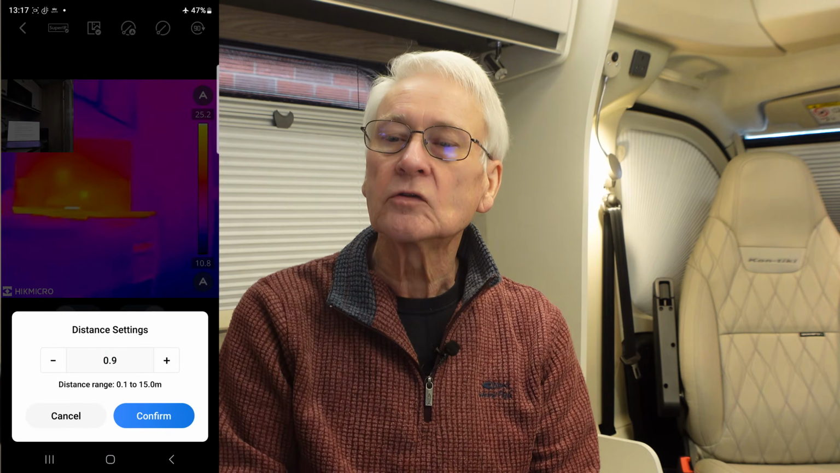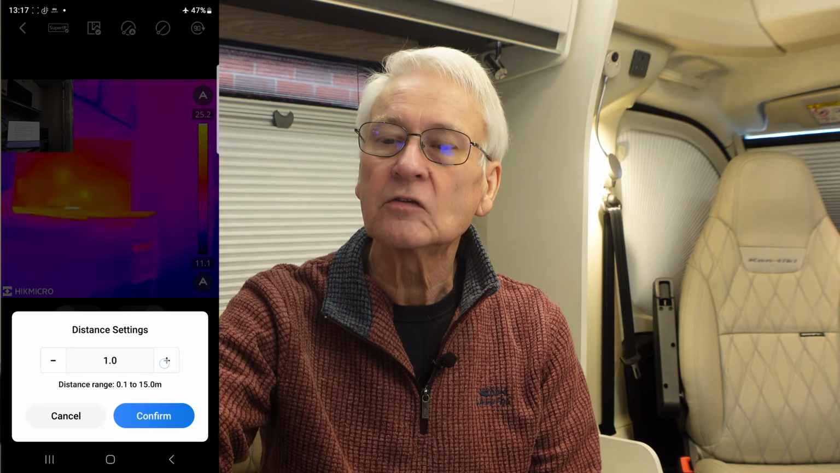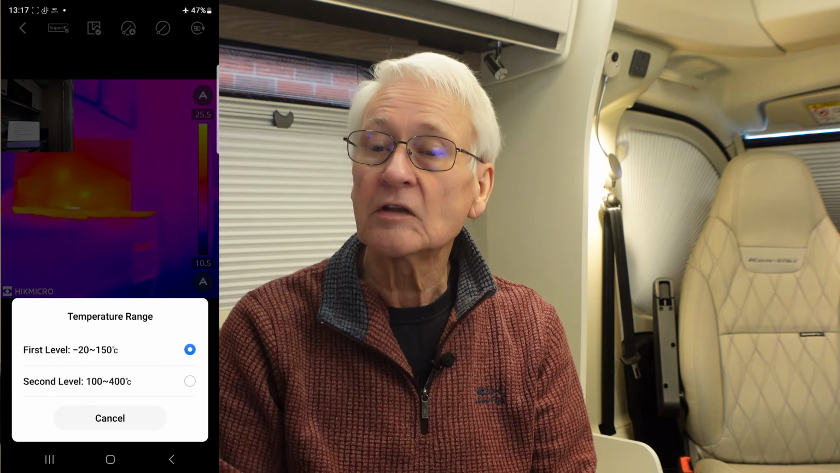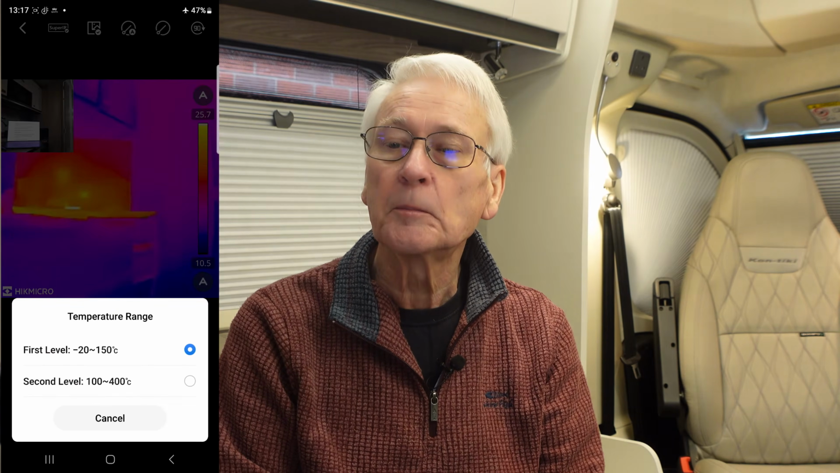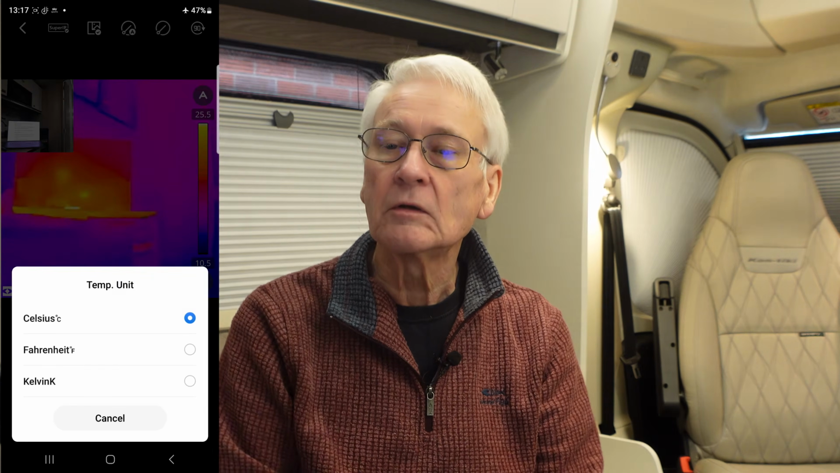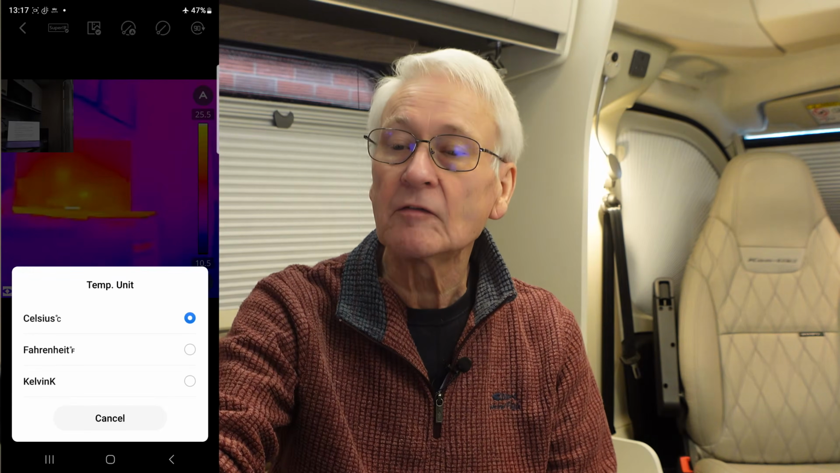You've got distance, so if you know how far away the object you're looking at is, you can adjust the distance there, and that will help it focus. You've got temperature range, so if you know what sort of level you're looking at, then you set it on there. There's two levels. There's -20 to +150, or 100 degrees to 400 degrees centigrade. And you've got temperature units for those of you in the States. You can use Fahrenheit, or if you want to be super clever, you can use Kelvin.